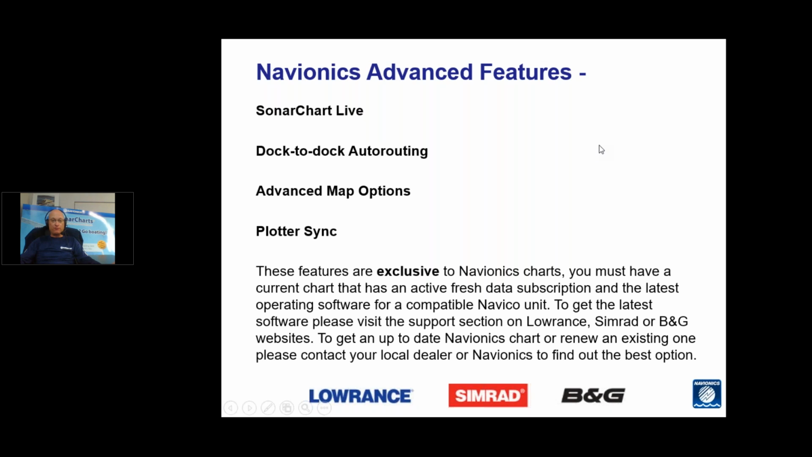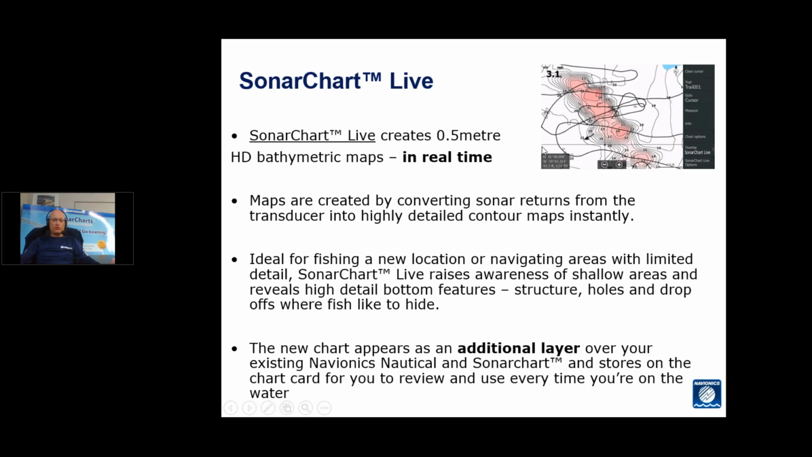To get the latest software, you can simply download it from the support section on your relevant brand of plotter. And new units being sold, of course, already come with these features. To get an updated Navionics chart, you can do that through your local Navionics distributor or retailer. Let's have a close look at each of the features.